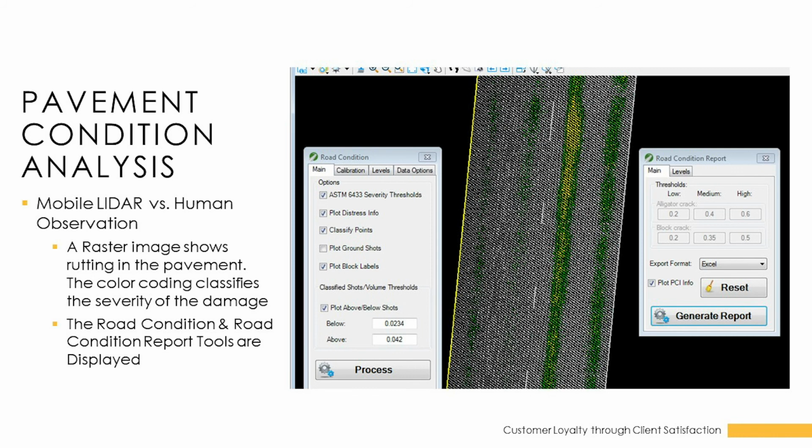Okay, now I think we've basically proved the solution. So the next step is we want to move on to some of the applications of mobile LiDAR for pavement projects. First one I want to talk about is pavement condition analysis. As most people are probably aware, this is something that most DOTs do throughout the nation, and many municipalities also.